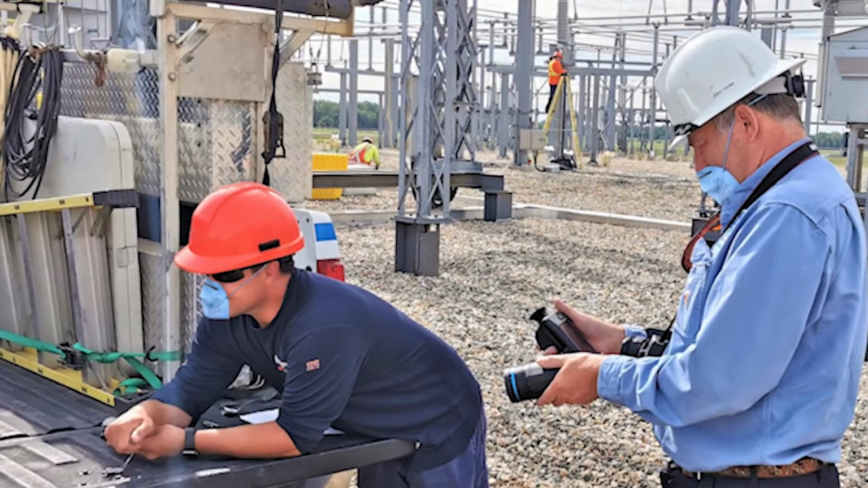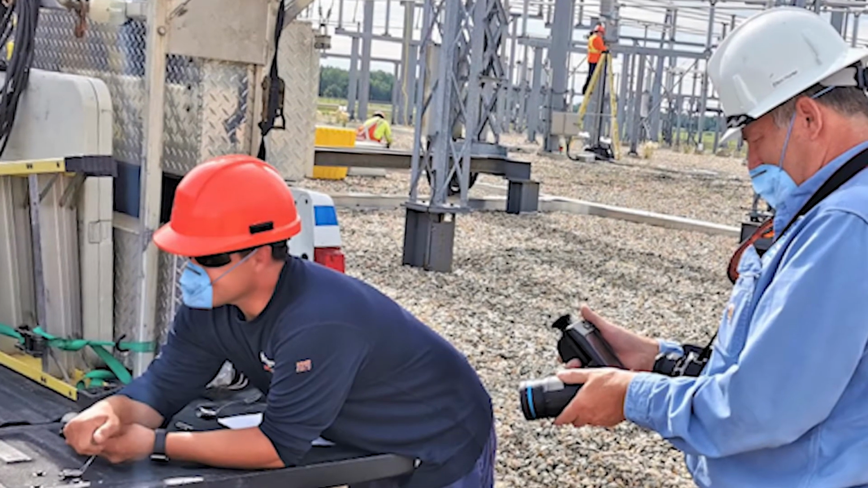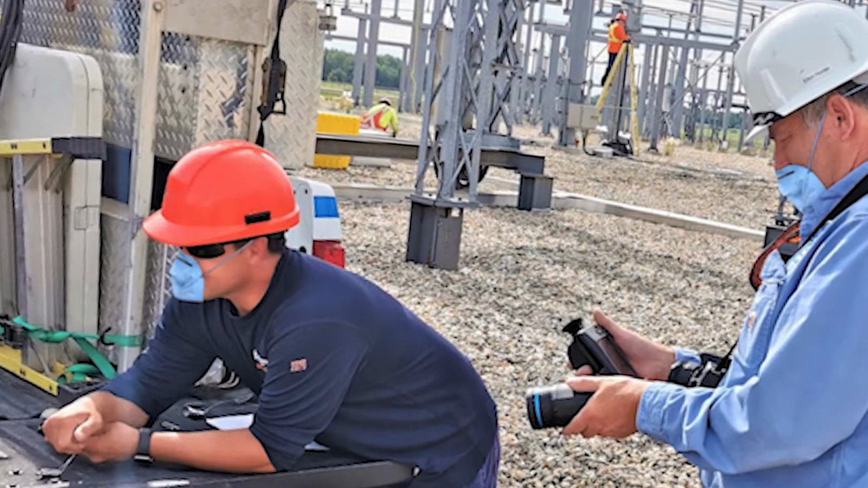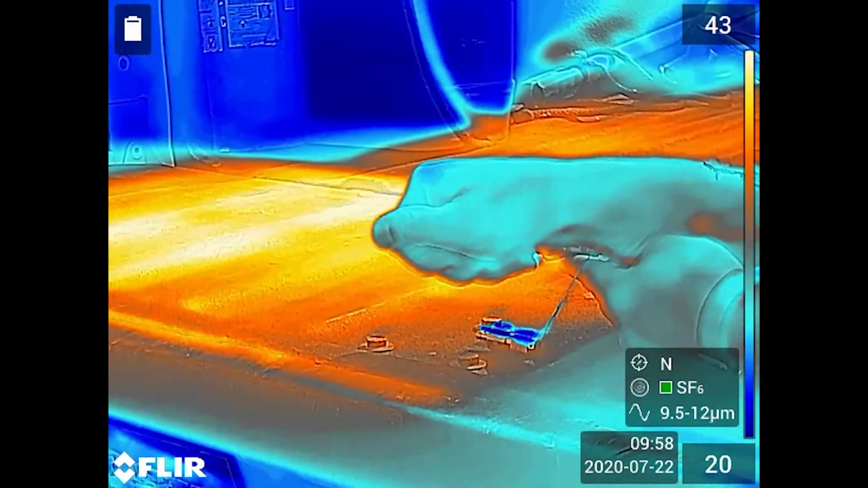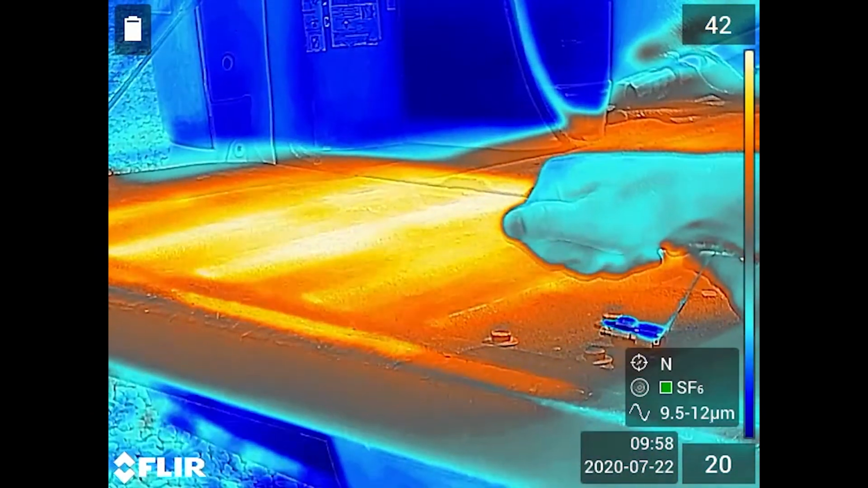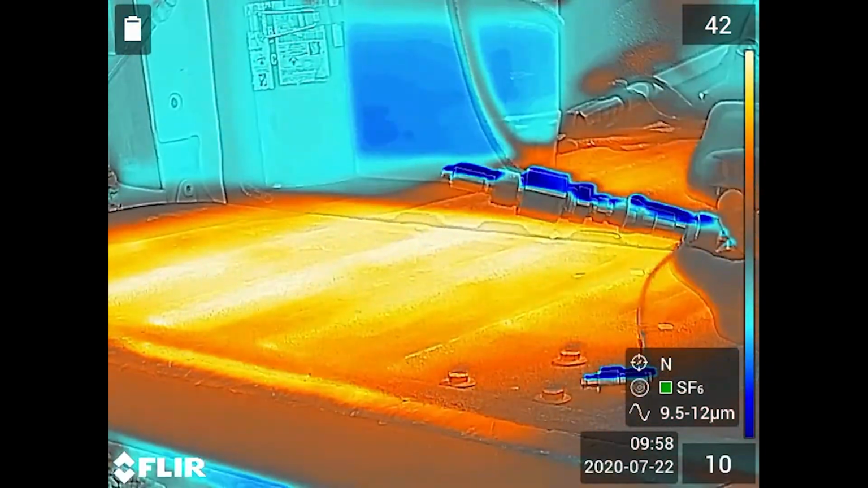We had the station operator help us to facilitate the bump test. He is holding the SF6 canister on the tailgate in preparation to release the small amount of gas, and Elton Hunter is operating the camera. You can see as we do the test that the gas is very visible. You can see the SF6 gas escaping, and this is a good way to confirm that everything is set correctly and operating properly.